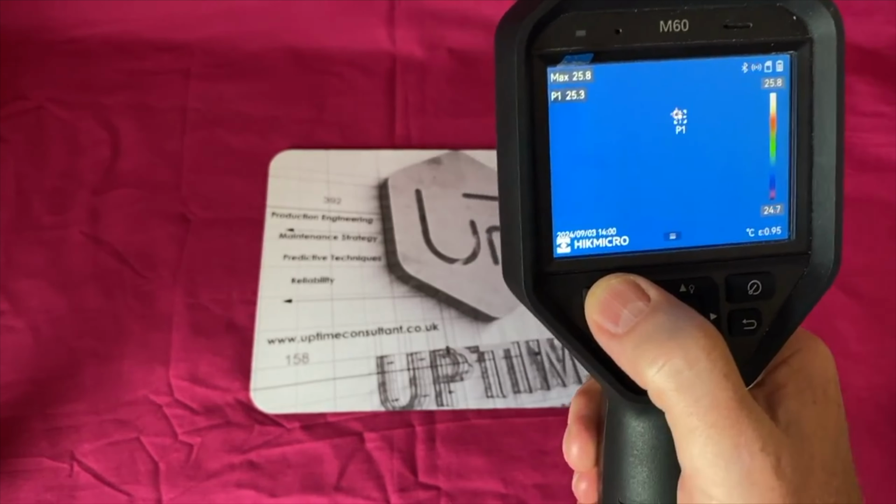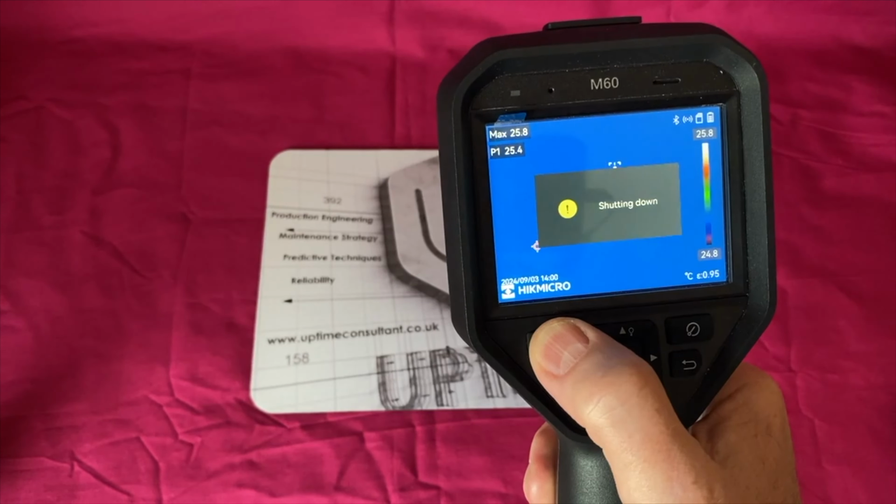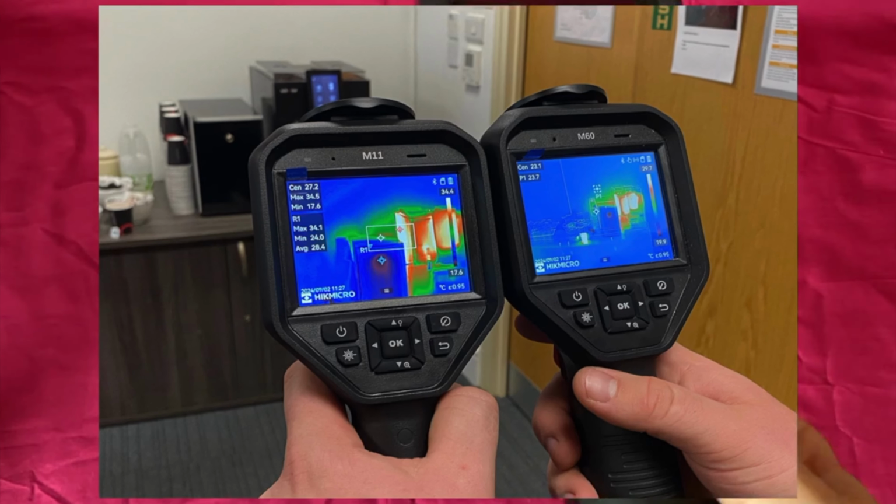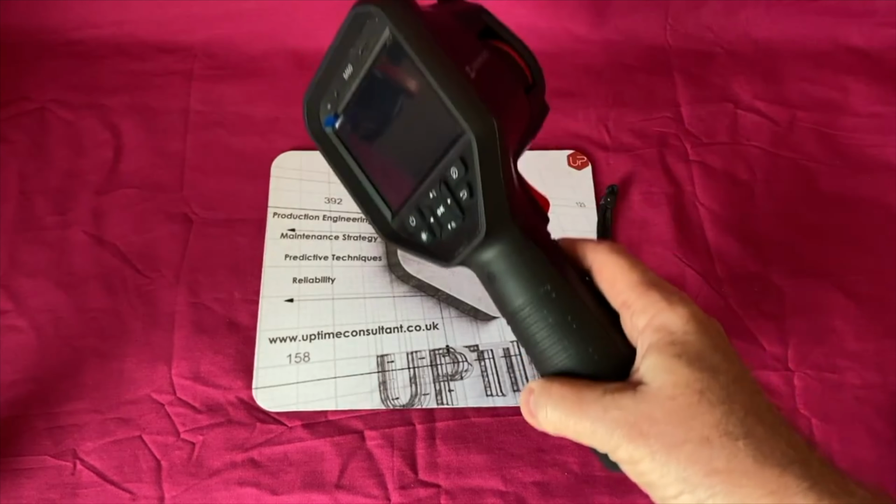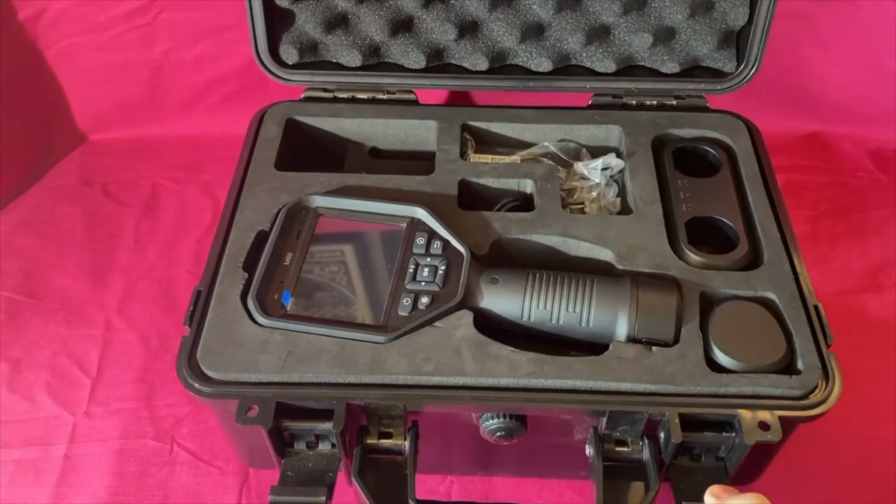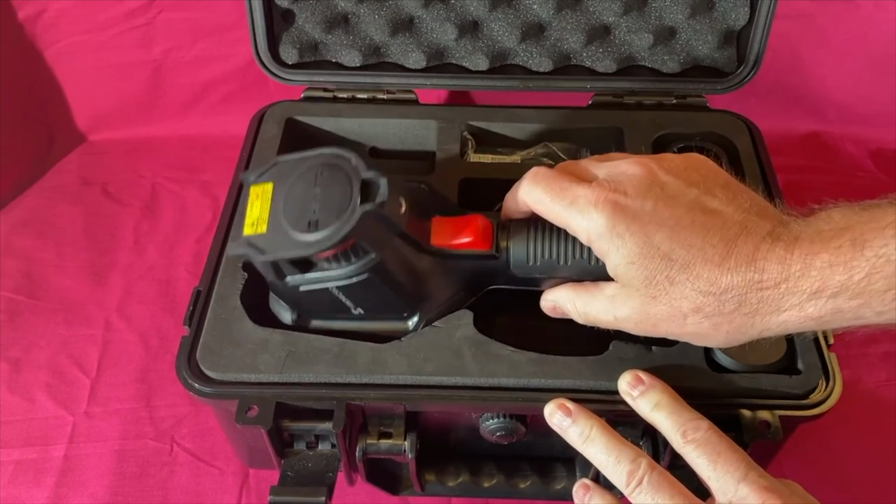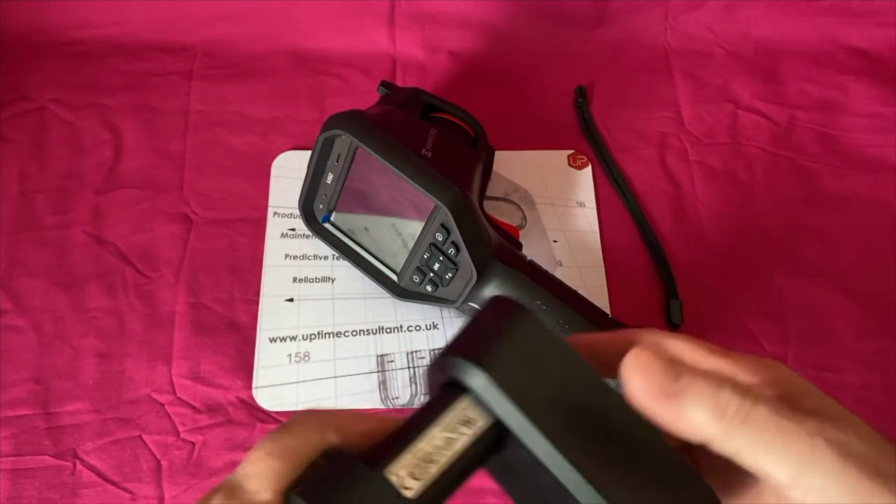During this you'll be seeing obviously some photographs come up that are comparative with the M11, because the main thing that we found is that although they look the same, they feel the same, they're similar weight, this one's 680 gram, the other one's 660 gram. The box, which again we'll be seeing on the screen grab somewhere, the box weight is 3 kilos, and it's not very big to carry around. It's kind of like a design based on a Peli case. It's a dual battery charge comes with it, 2 NiCads, one in the handle, one there.